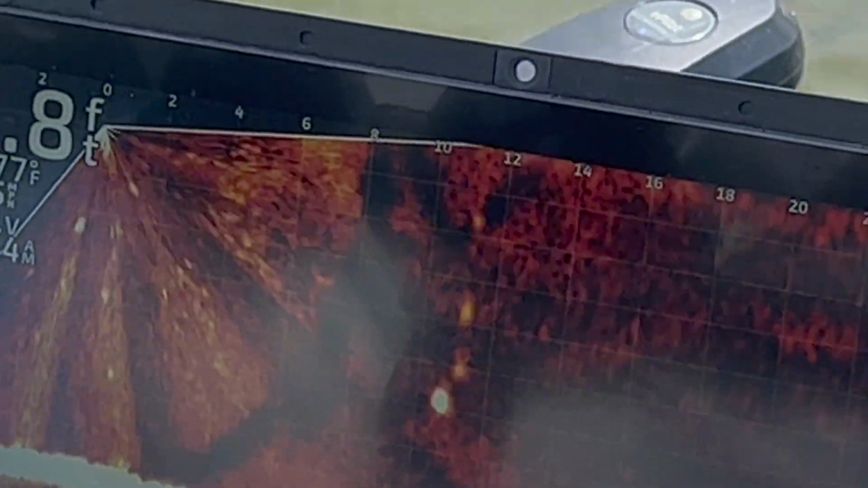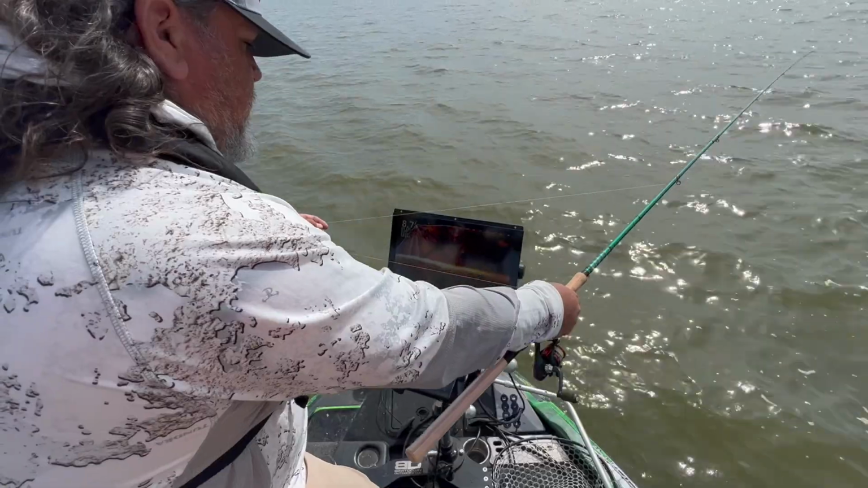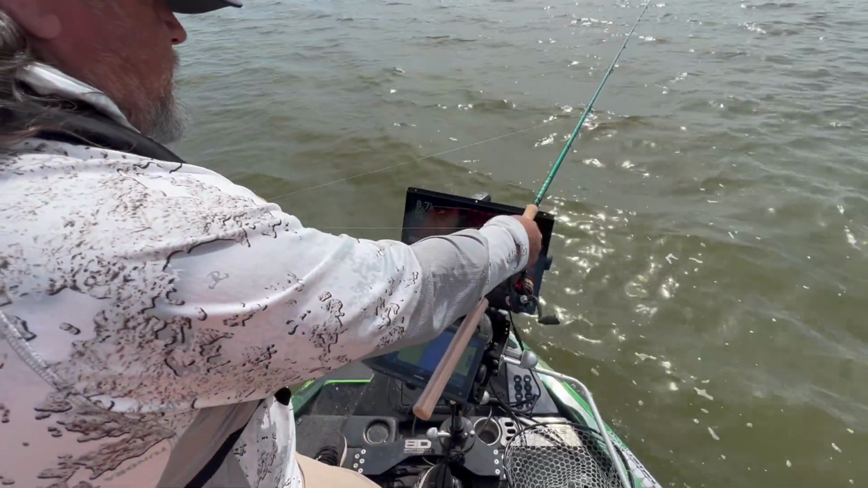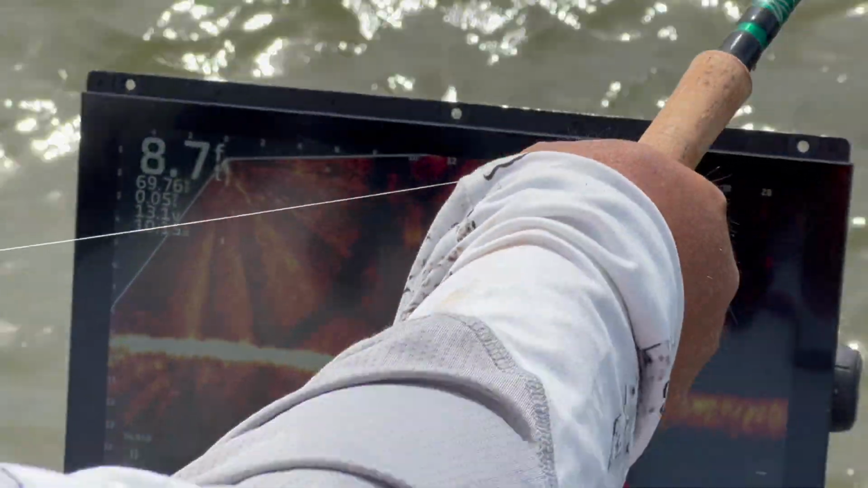Wake up, fish. There he come. Oh, did he come off? Well, Frank's still on him. He's going back after that fish he just missed. Here he comes again. Oh, did you miss him twice?